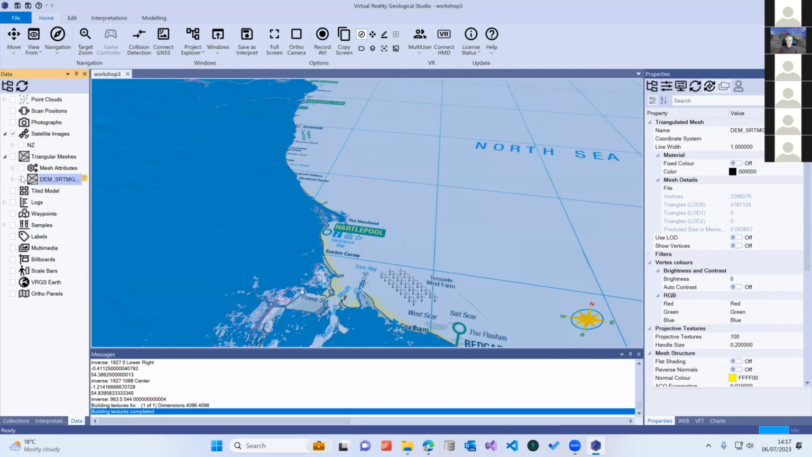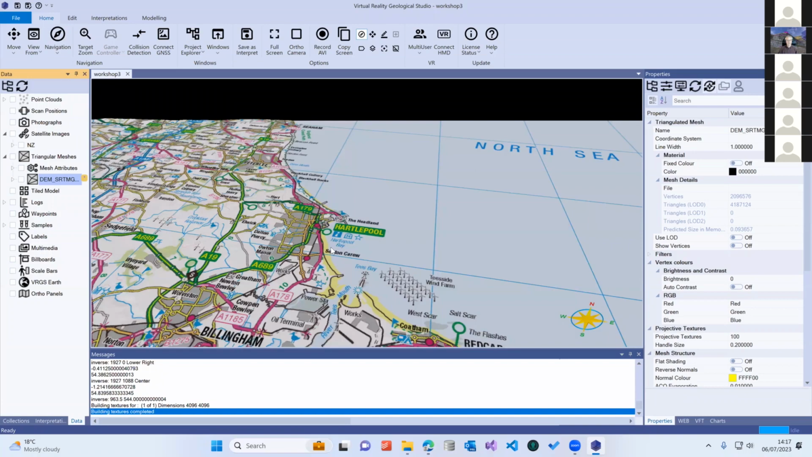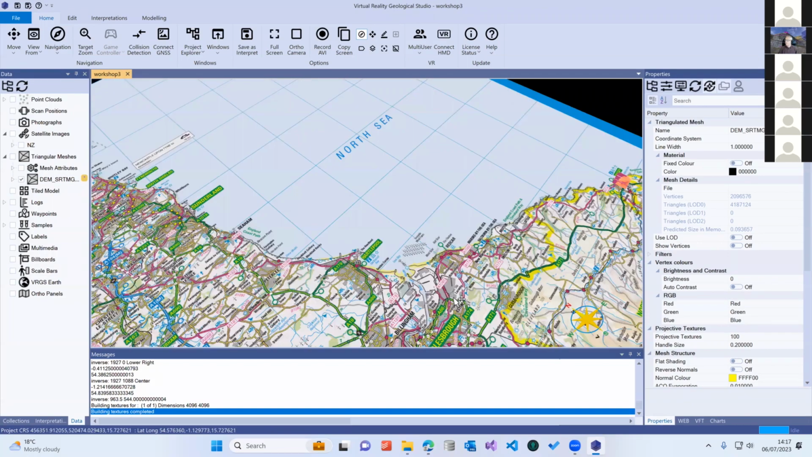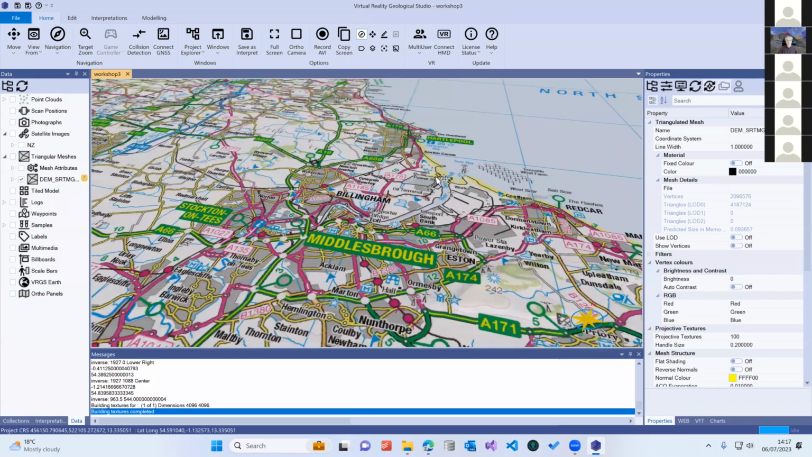You may well find that when we do this, you need to do a refresh on that model. And there we have our elevation data with the texture map attached to it. So that's how you would deal with using satellite imagery and integrating it with your elevation data.